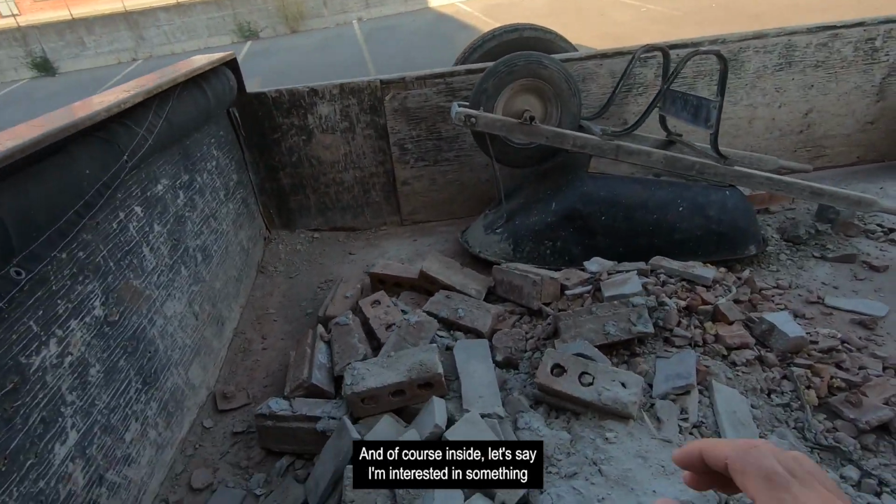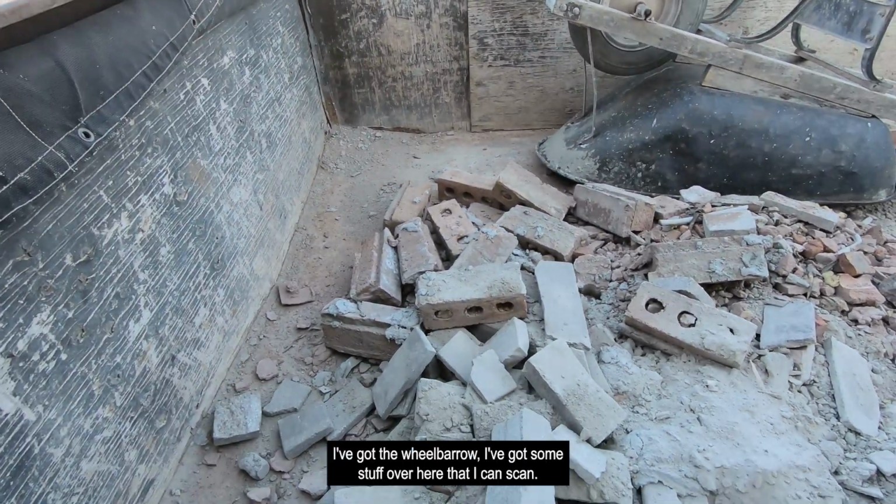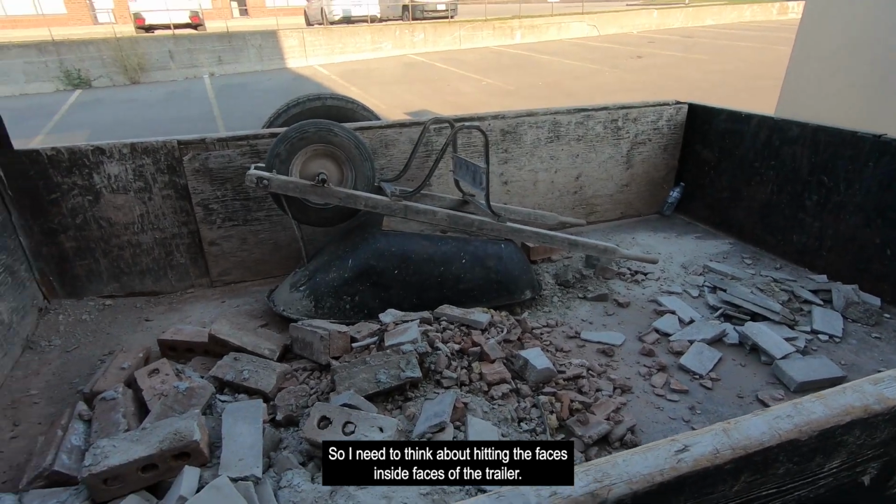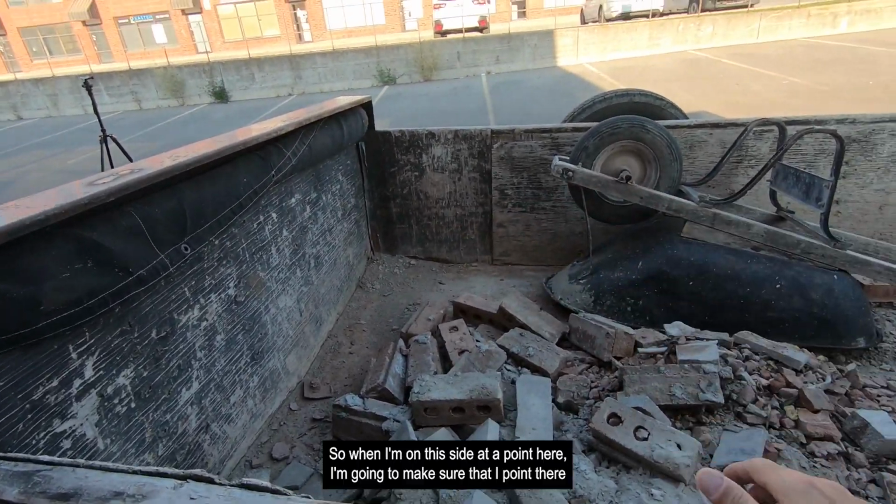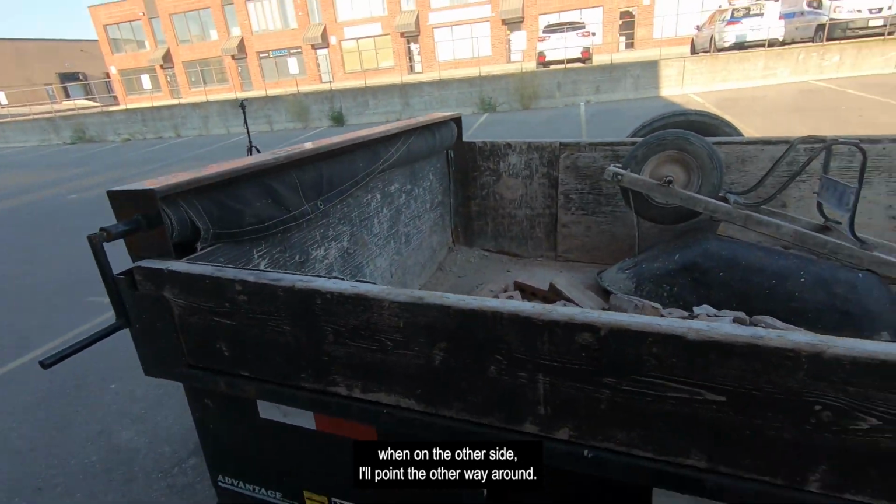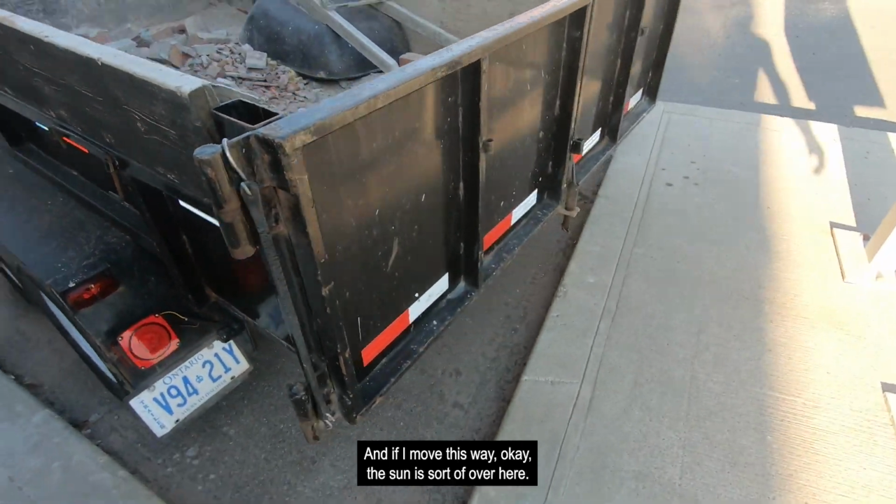And of course, inside, let's say I'm interested in something that's inside here. I've got the wheelbarrow, I've got some stuff over here that I can scan. So I need to think about hitting the inside faces of the trailer. When I'm on this side that I'm pointing here, I'm gonna make sure that I point there. When I'm on the other side, I'll point the other way around. And if I move this way, okay, the sun is sort of over here.